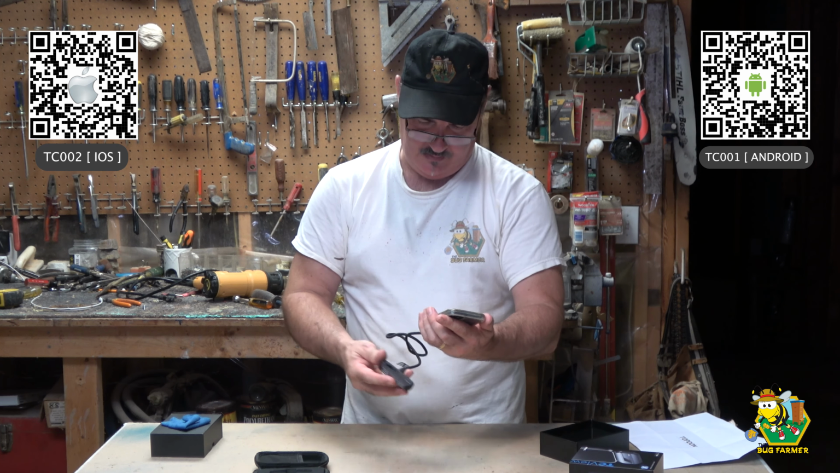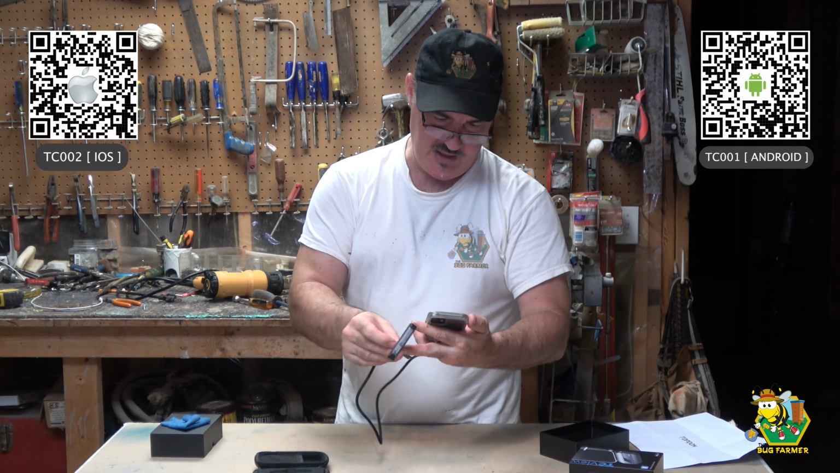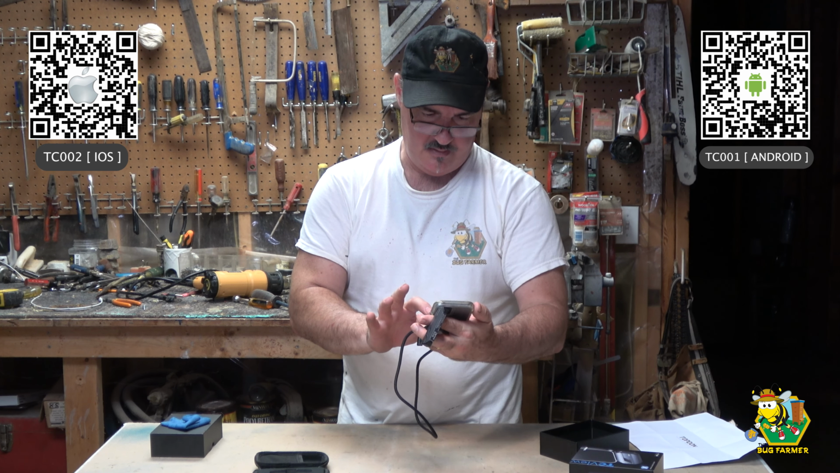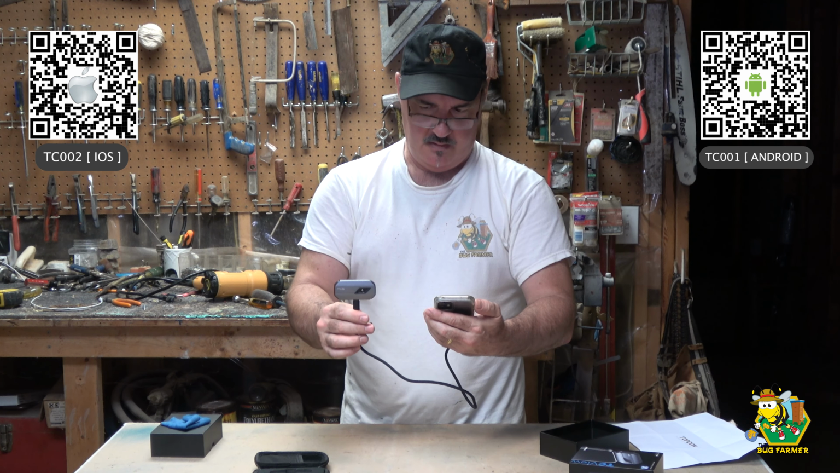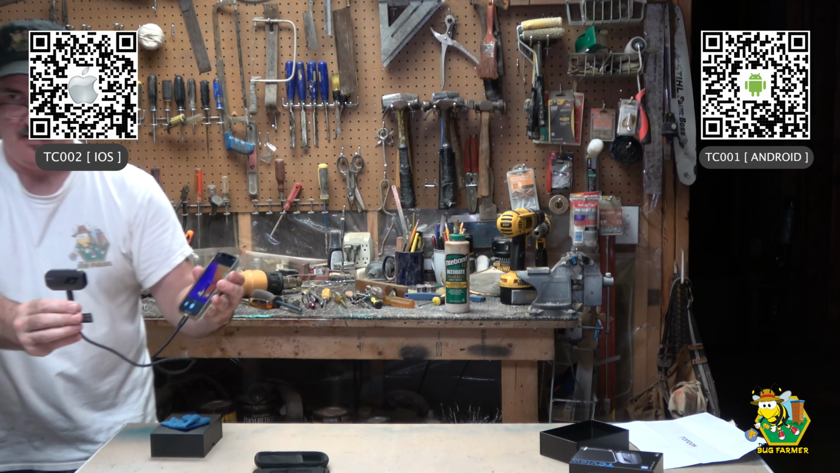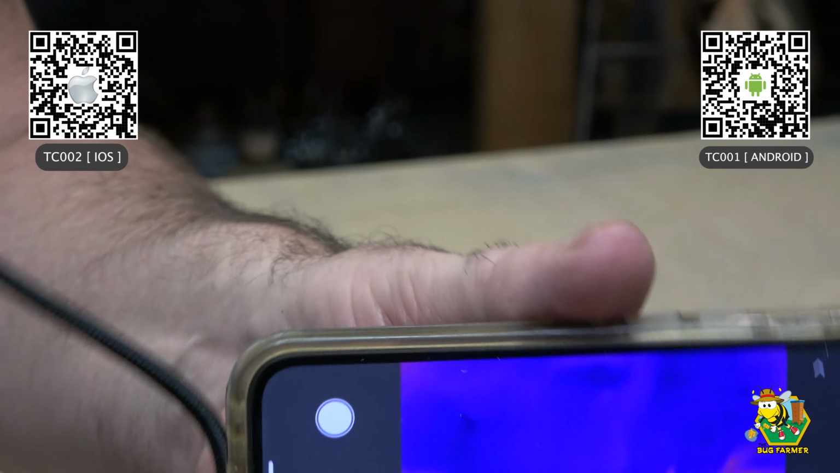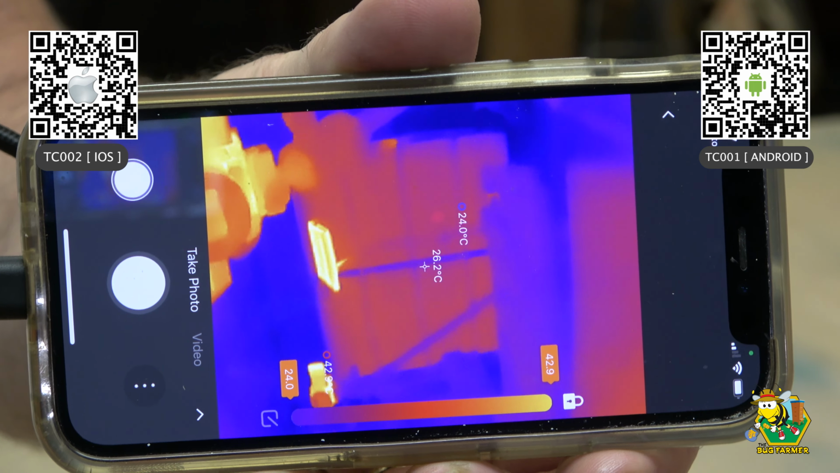Oh, look at that. Okay, it sees it. It sees it. Thermal imaging mode. Go there. Yes. Oh, look at that. Oh, it's working. Holy moly, it is working. Okay, so I'm going to show you here. This is what we see. Can you see that there? Maybe I turn it sideways. Okay, that is the garage door back there.